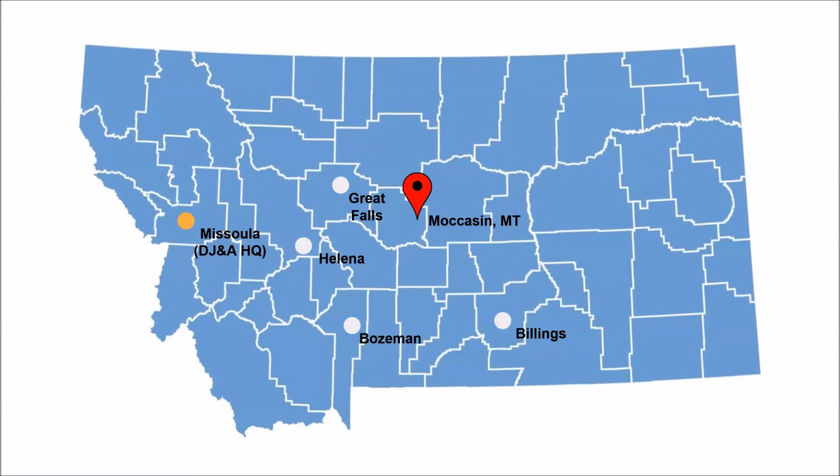So just an overview of the site that we were on. If you're at all familiar with Montana's geography, I've put down some of the major cities. DJ&A's headquarters is over there in Western Montana in Missoula. And our project site is almost smack dab in the geographical center of Montana in Moccasin, which is a very small town. If you're at all familiar with Lewistown, that's a slightly larger town that's right in the middle of Montana. That's basically where we were, but some of the other cities are on here to give you an idea if you're familiar with Bozeman or Billings, for example.